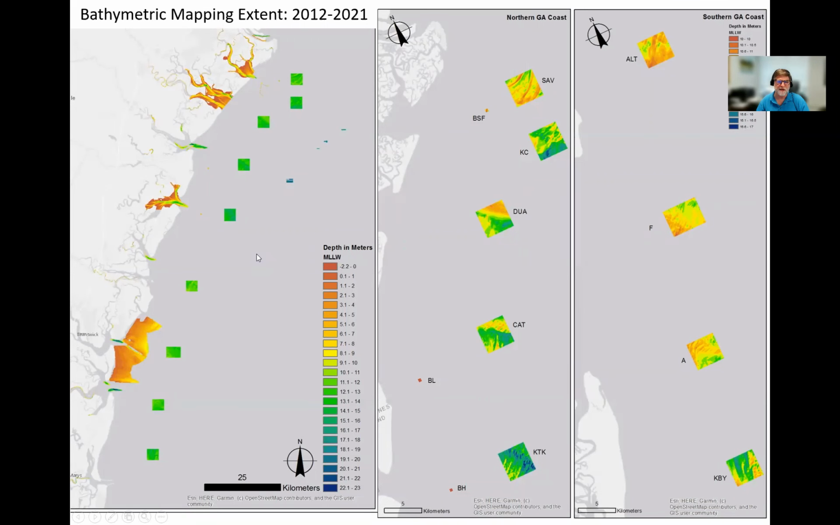So this is the extent of the bathymetric mapping that we have done in coastal Georgia over the last 8 years. You can see we've mapped the sounds, Ossabaw, Wassaw, and Sapelo sounds.